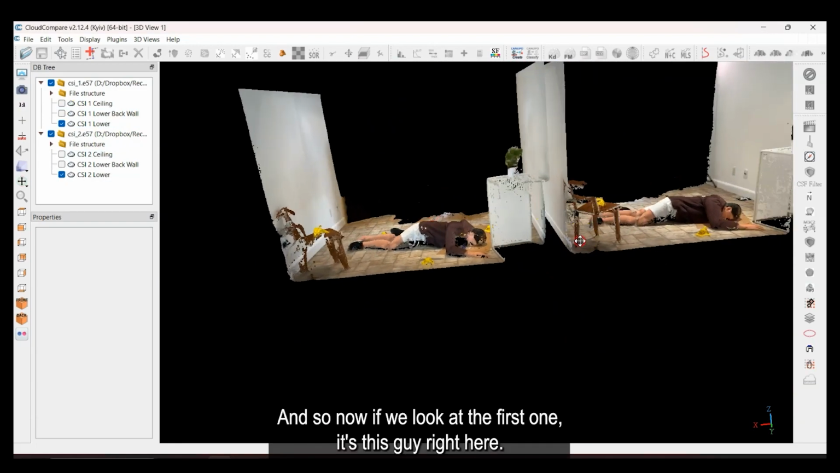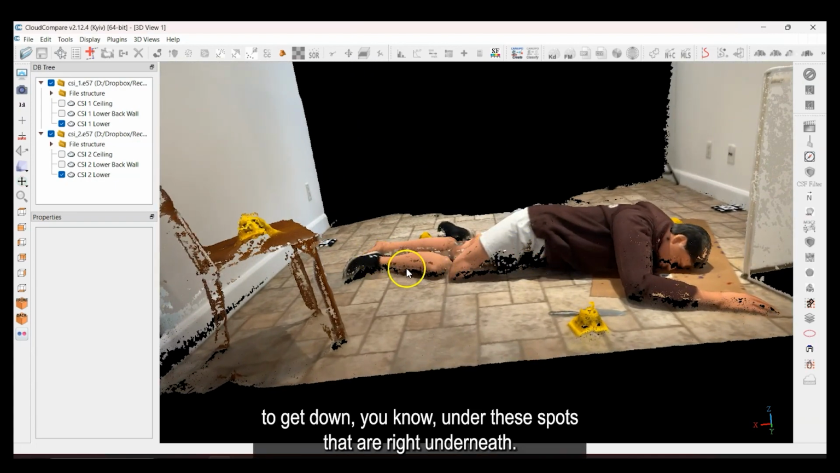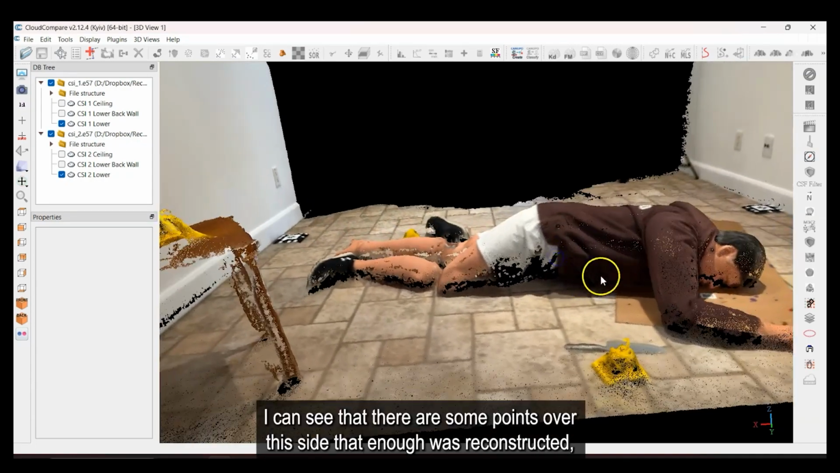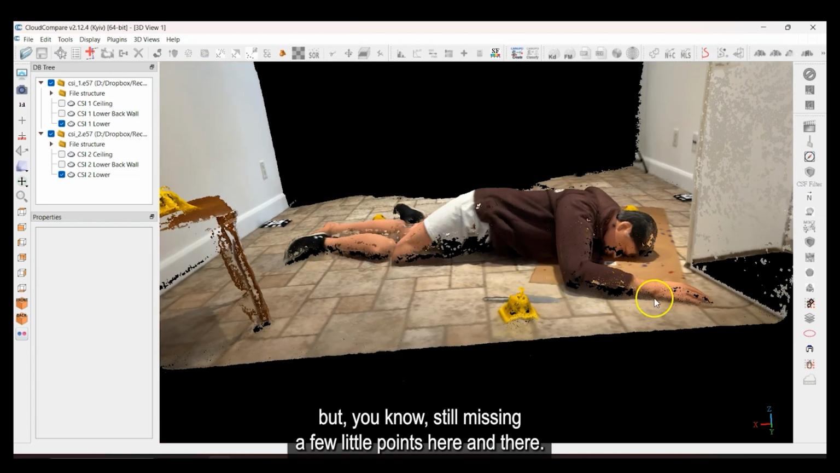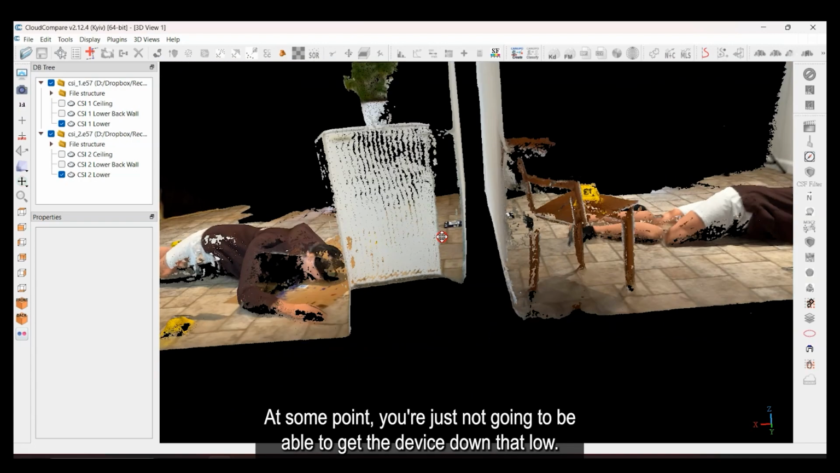And so now if we look at the first one, it's this guy right here. You can see it's a little difficult to get down under these spots that are right underneath, but not too bad. I can see that there are some points over this side that enough was reconstructed, but still missing a few little points here and there, and that's very difficult to do. At some point you're just not going to be able to get the device down that low.